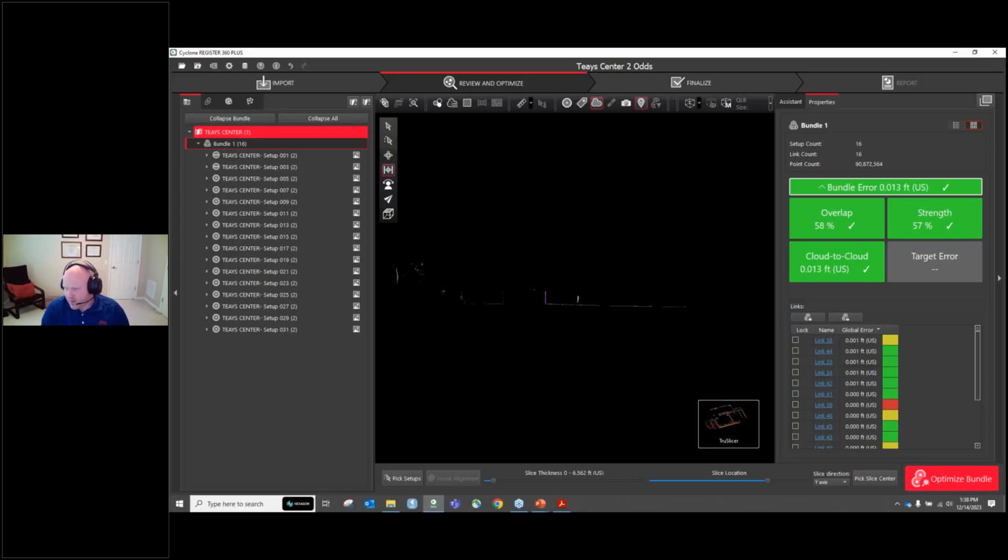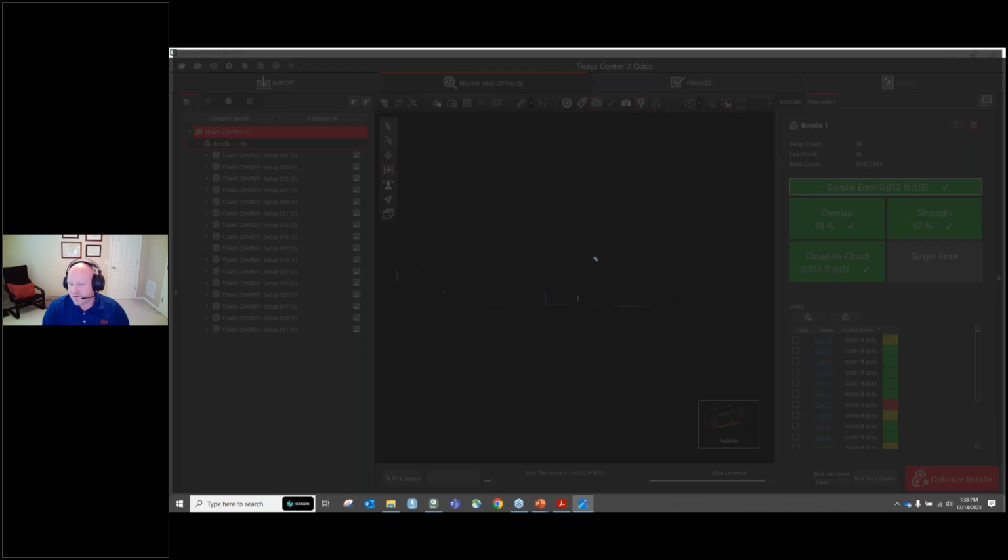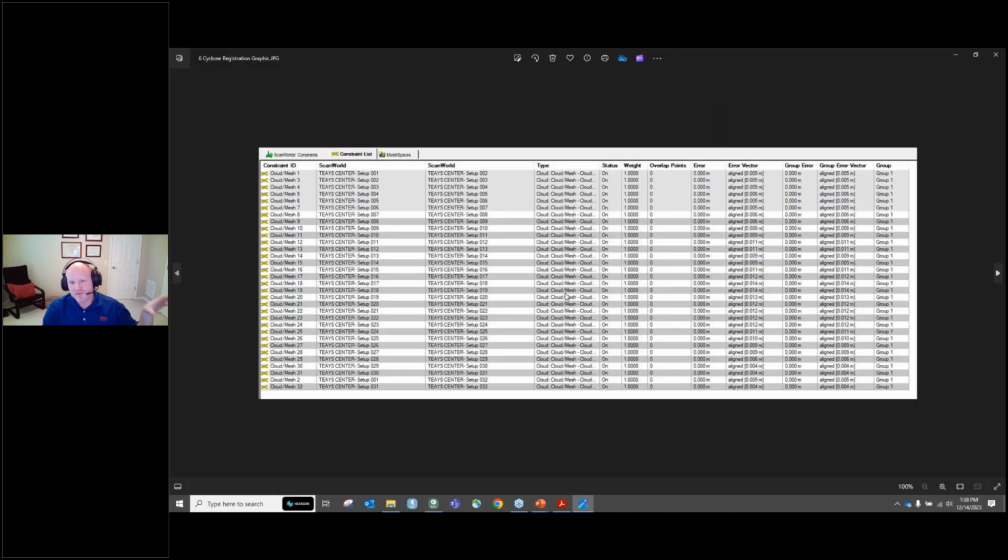But this is a better one to look at because you've actually got some numbers here. This bundle error, overlap, strength, cloud to cloud, all these errors are indicators of like this global error. Like I said earlier, this is like your constraints list in Core. And let me pull this up. This is the same project, the better version, every 20 feet registered in Core, and it looks perfect. I still like seeing this perfect zeros column error, and this is kind of like your bundle. If you average these, you would get the 5,000ths that we had in the other one.